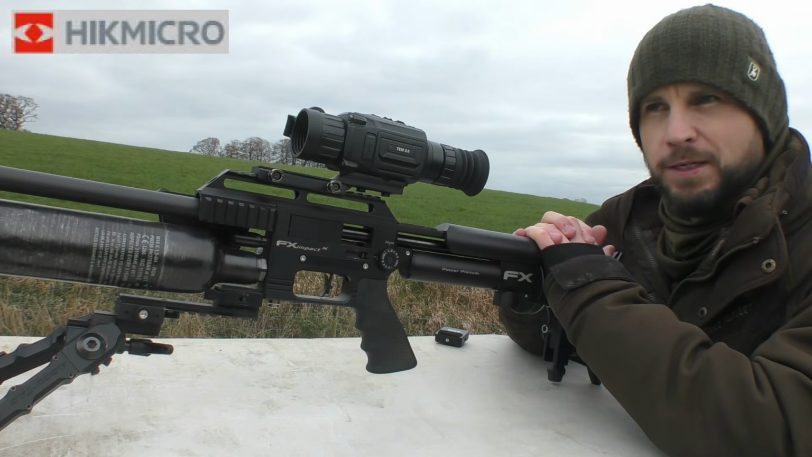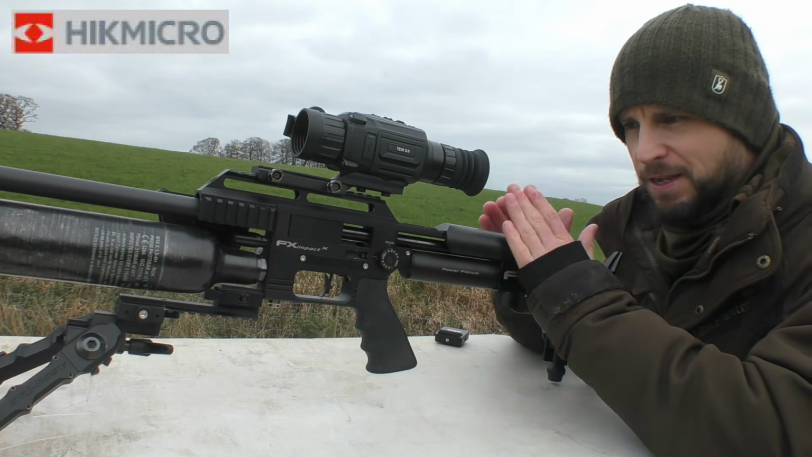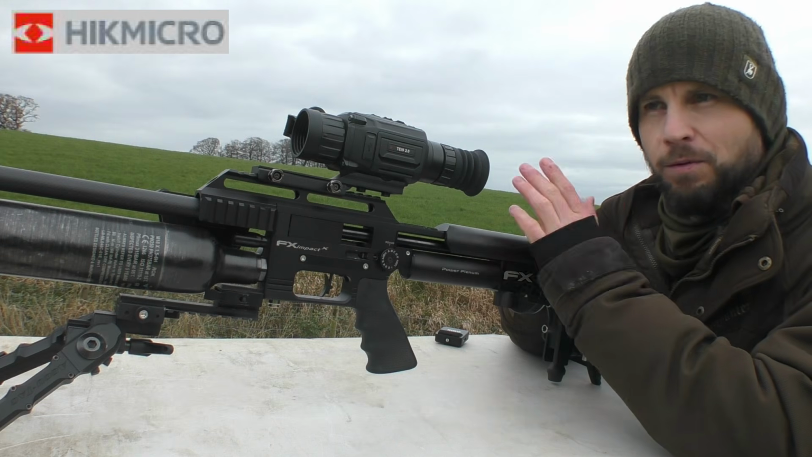So what we're going to do is we are going to shoot some rats at some point. I'll be taking this thermal scope off the rifle because this is high powered. I'm going to stick it onto a sub 12 Air Arms and we'll blast some rats with that.